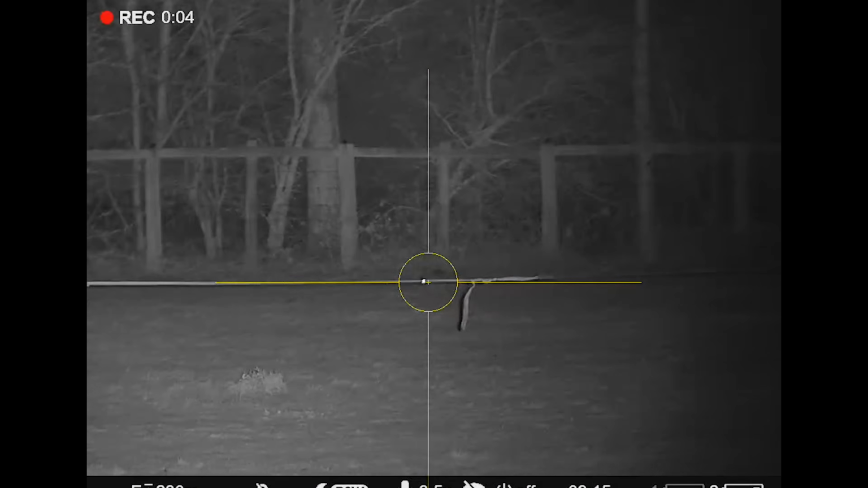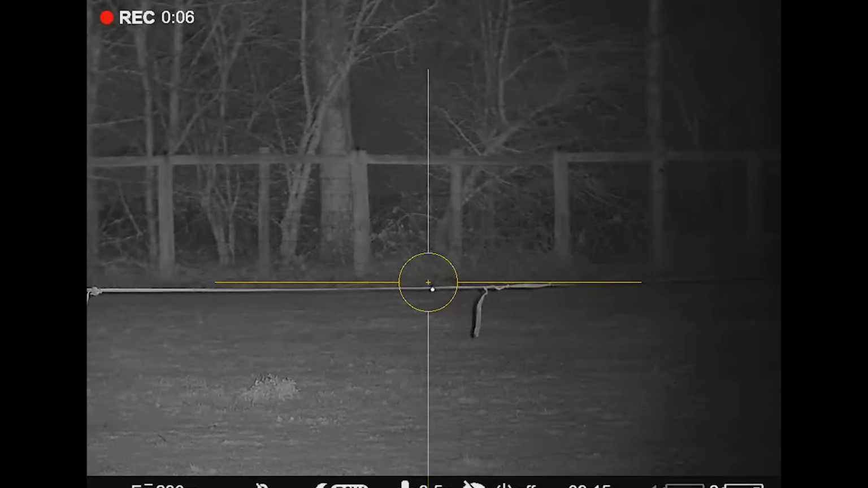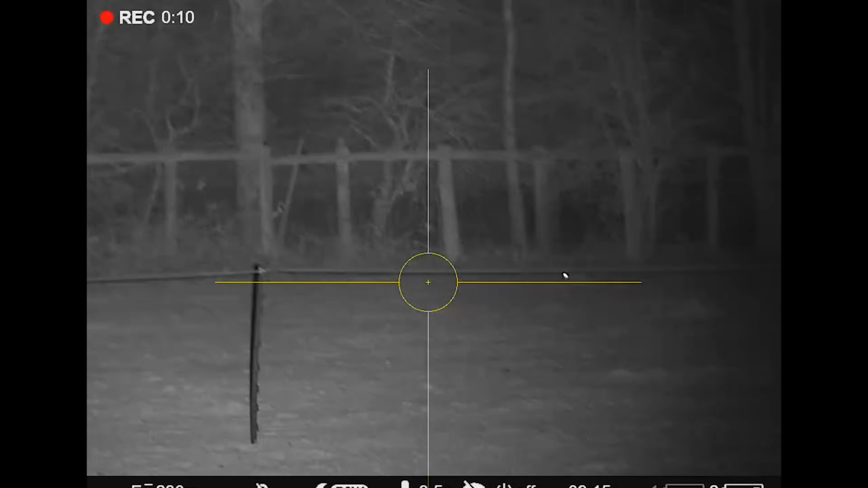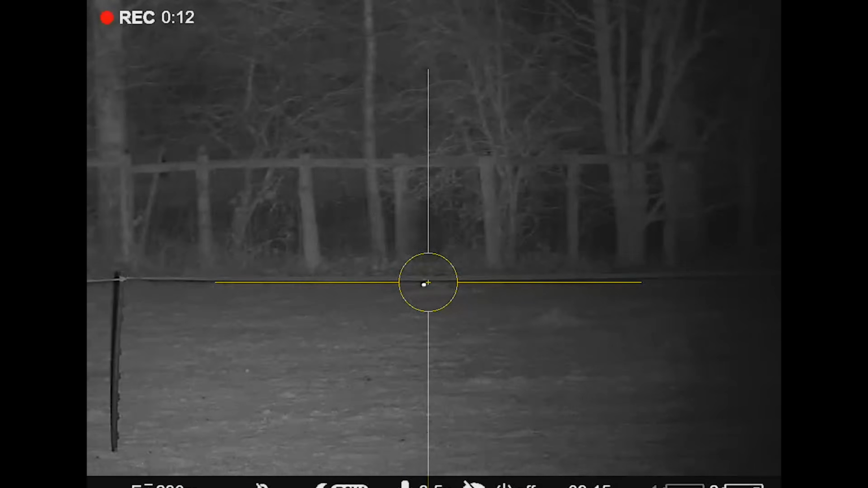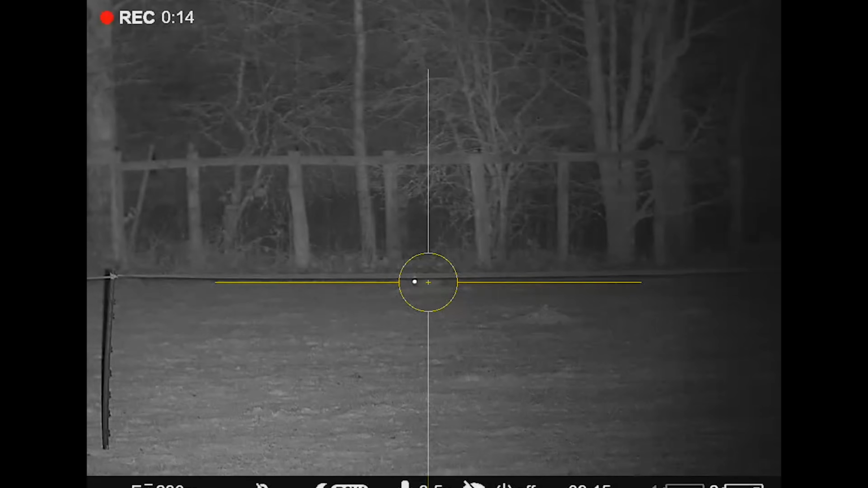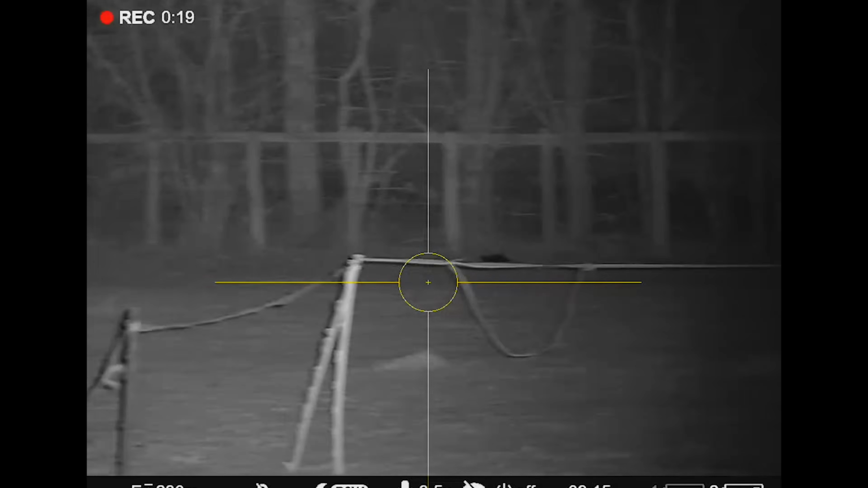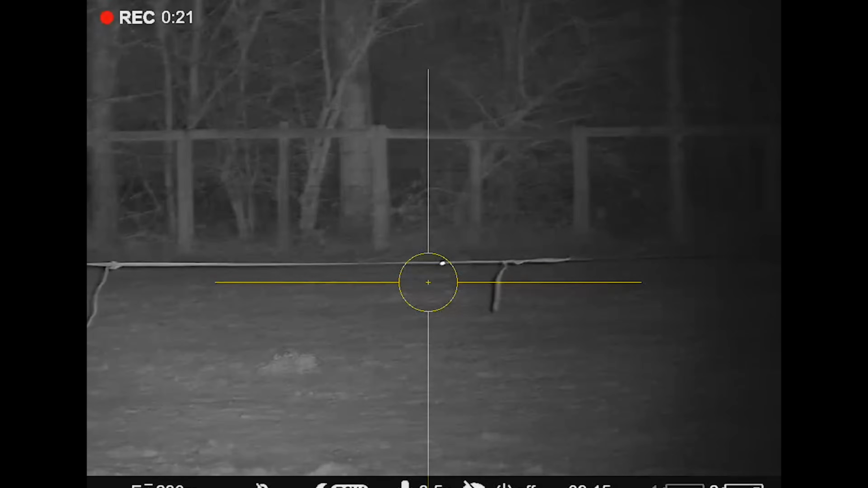Any viable rabbit I have, look at that, right behind that old, I'm told, decommissioned electric fence, and so is that one. How bizarre is that? What are the odds of that happening? One there, and one there. There. Now.